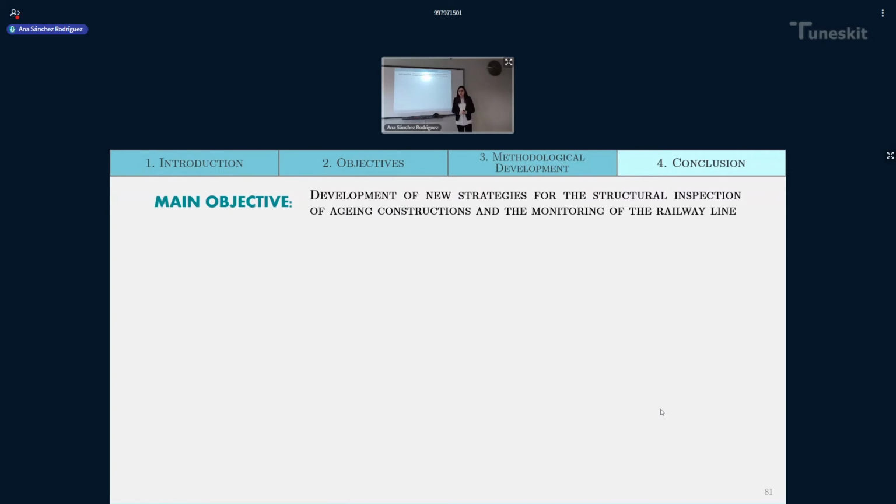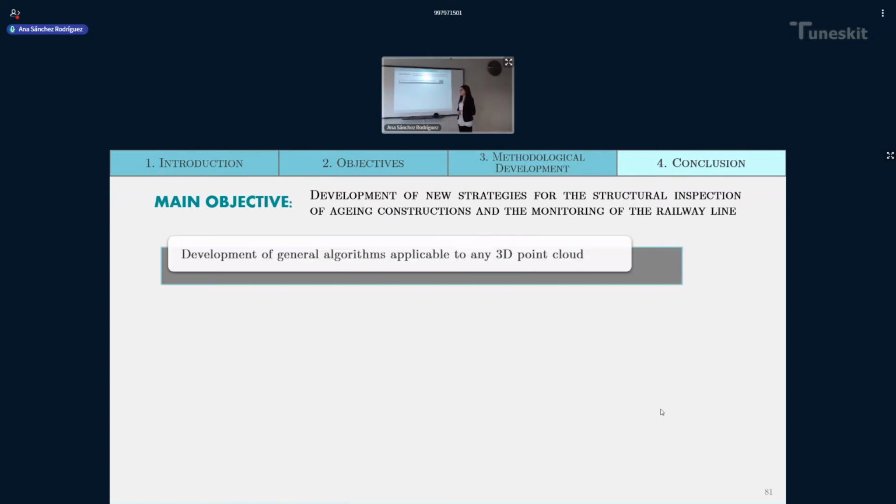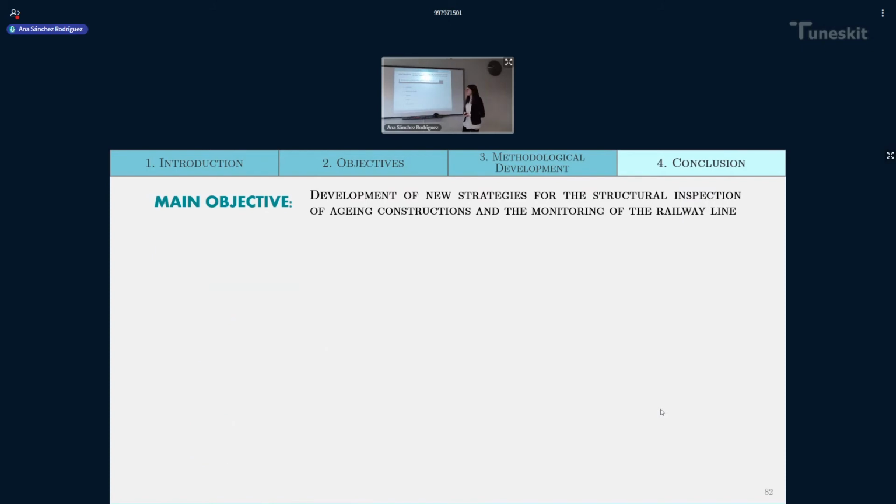I wanted to organize these conclusions based on the objectives presented at the beginning. Having in mind the main objective, we divided it into 4 different ones, starting with the first of them, that was the development of general algorithms applicable to any 3-dimensional point cloud. And as I presented at the beginning, I developed different functions used by everyone working with point clouds so that the processing could be easy.